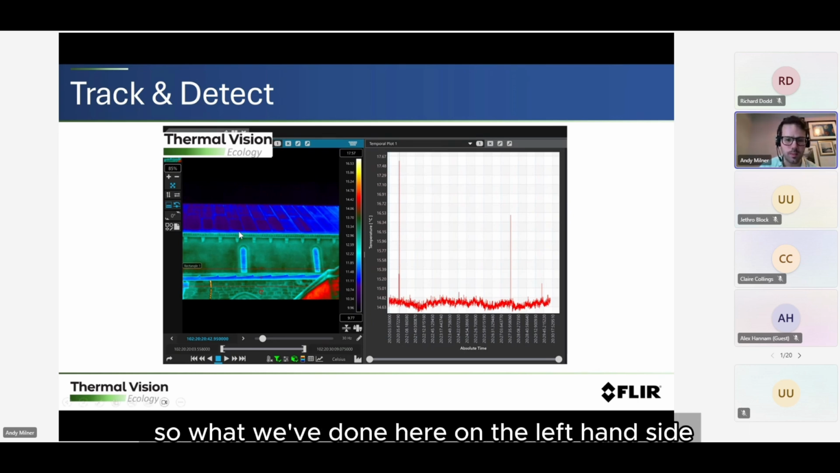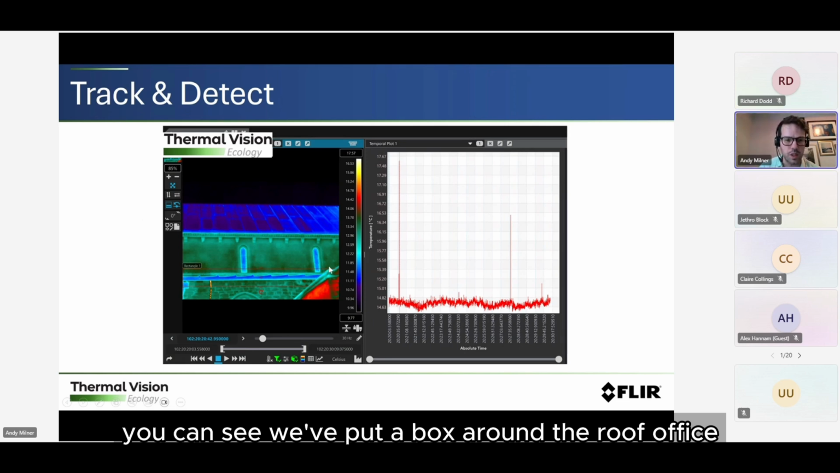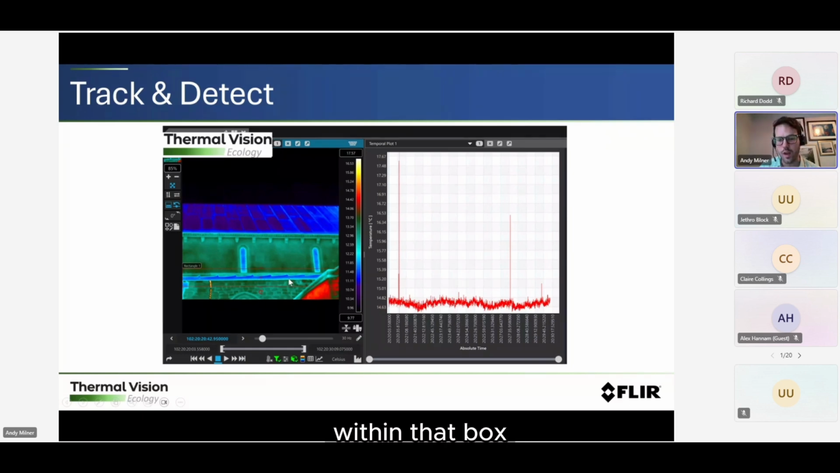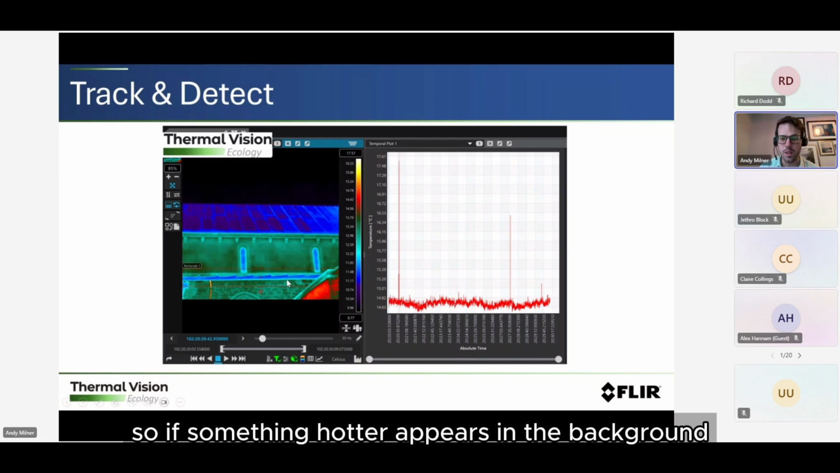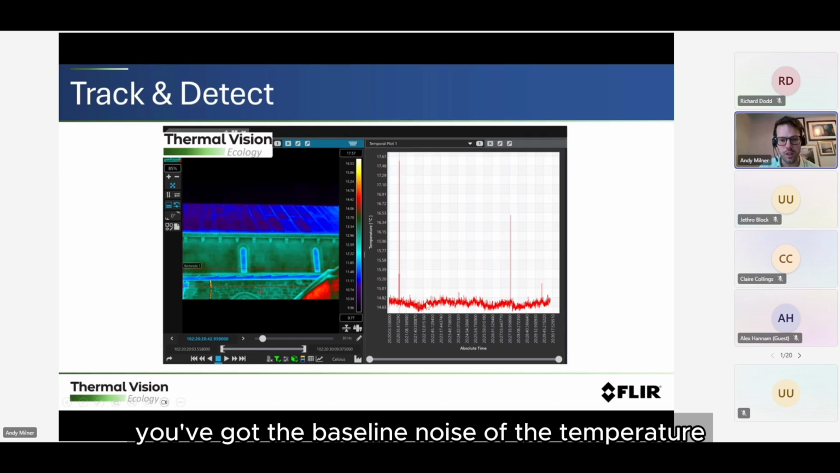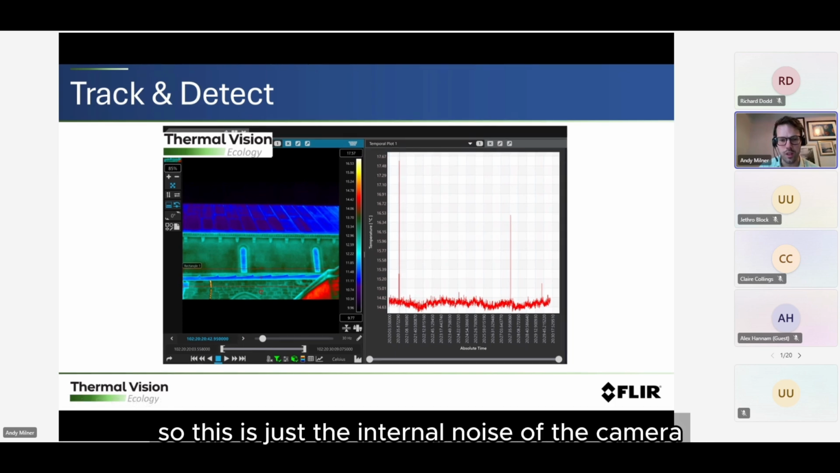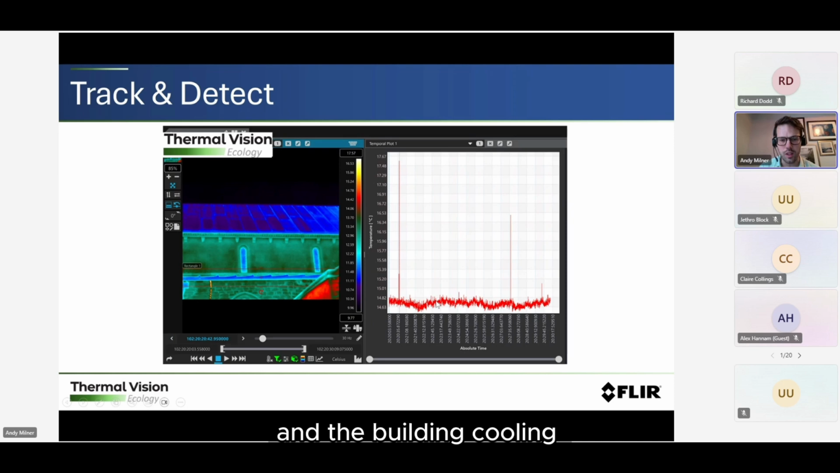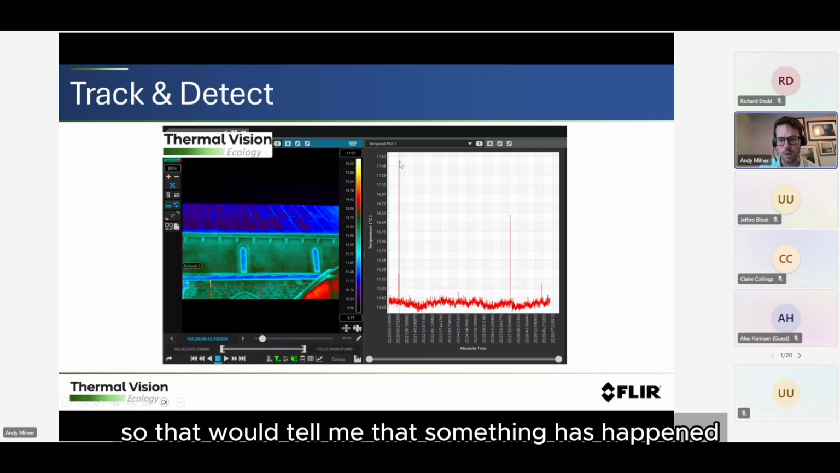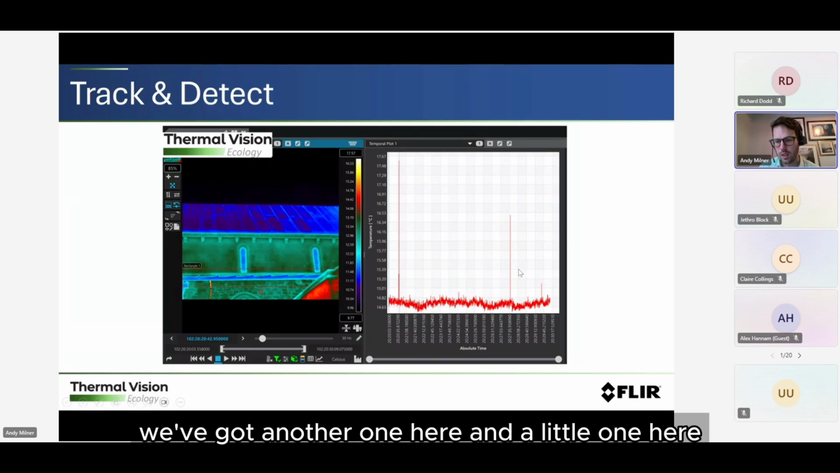So what we've done here, on the left hand side, you can see we've put a box around the roof of this church, and we've tracked the maximum temperature within that box. So if something hotter appears in the background, it will produce a spike. On the right hand side, you can see the baseline noise of the temperature of the building. So this is just the internal noise of the camera and the building cooling over time. But we can see, first off, we've got this huge spike, so that would tell me that something has happened. We've got another one here and a little one here.